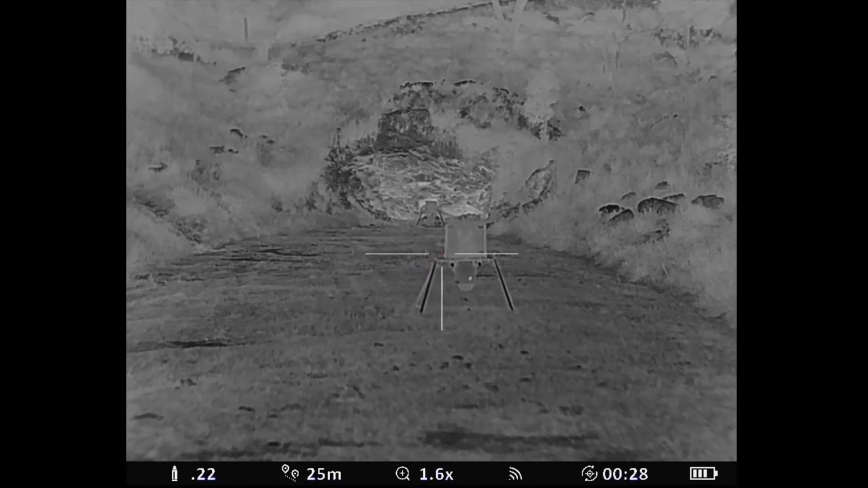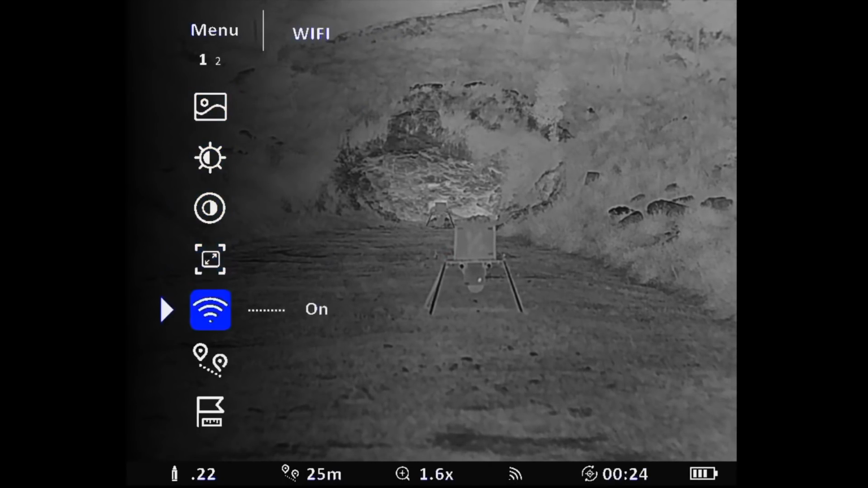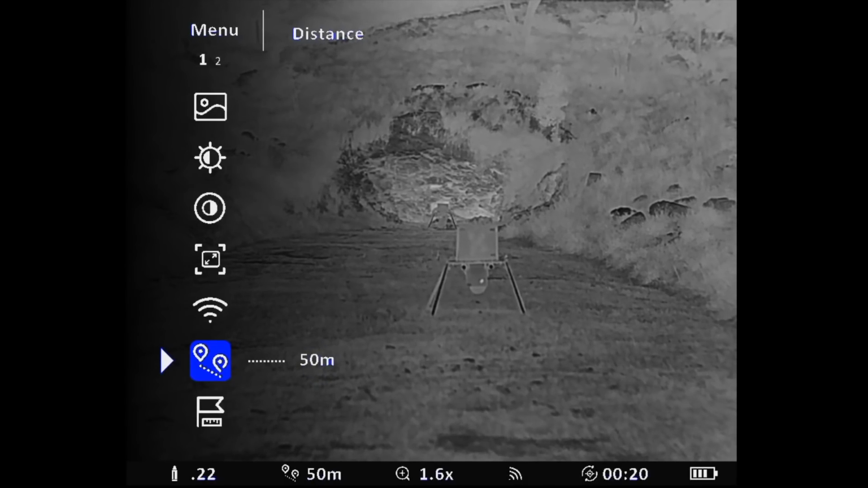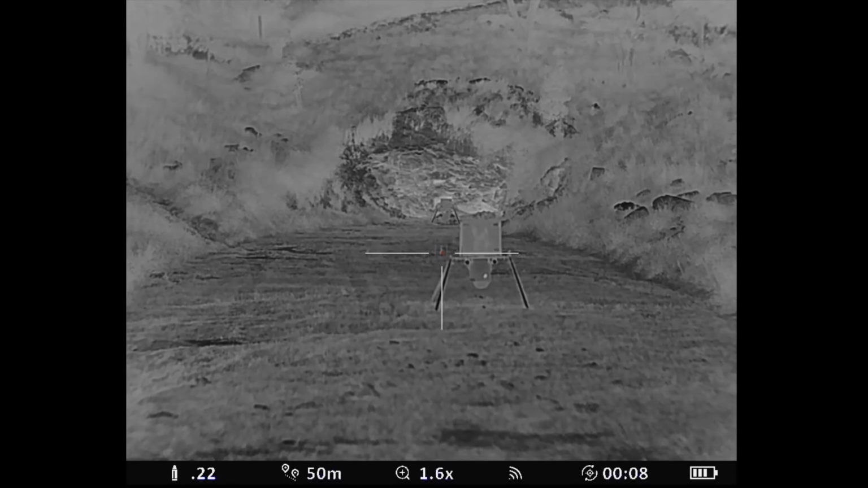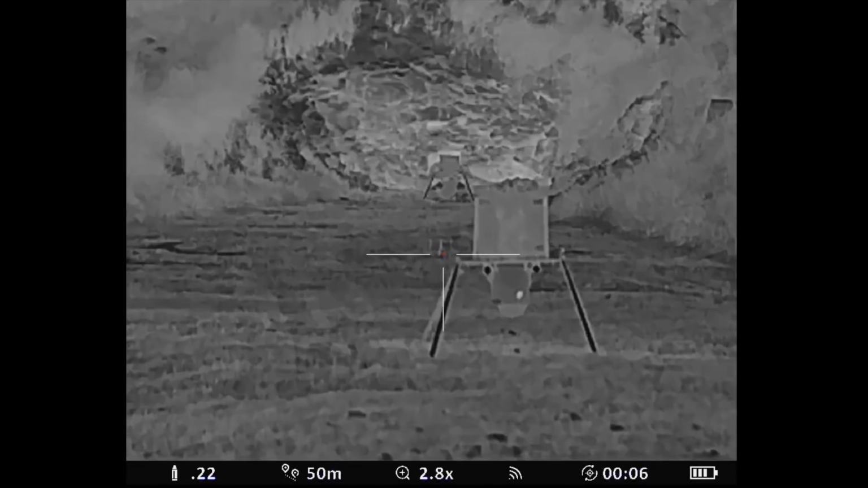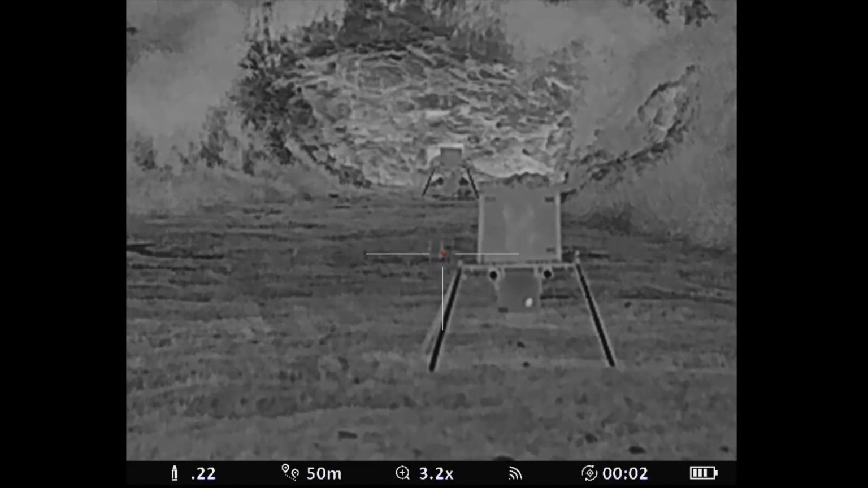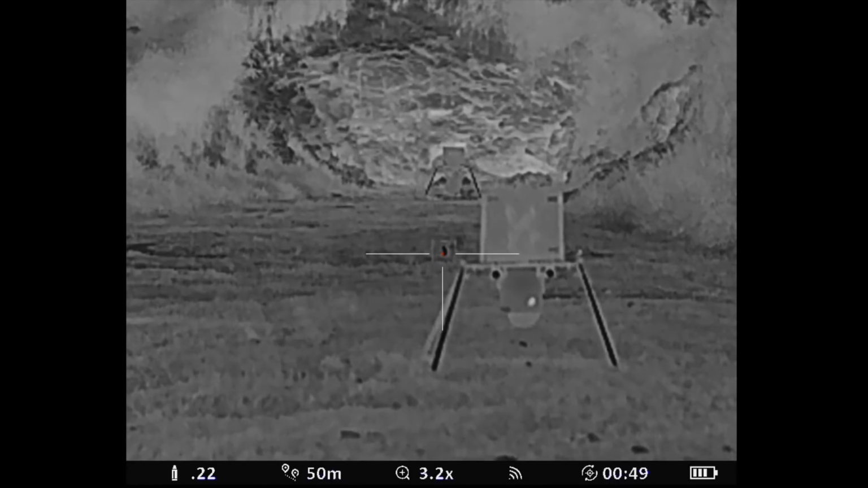So what we'll do now, we've got a gong out there at 50 yards. So let's change our distance here, our zero, put it up to 50 meters. And let's just see if this is accurate. So we'll take a shot. We'll zoom into 3.2 power. Yep, look at that, right on. Again, yep.